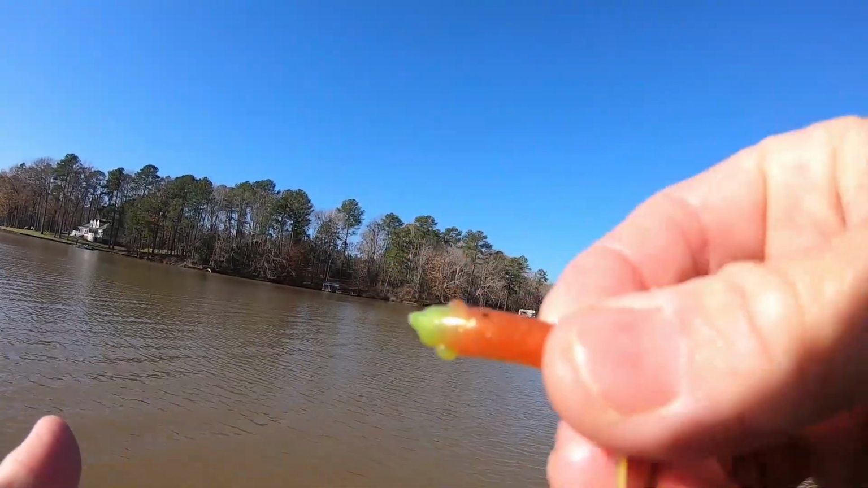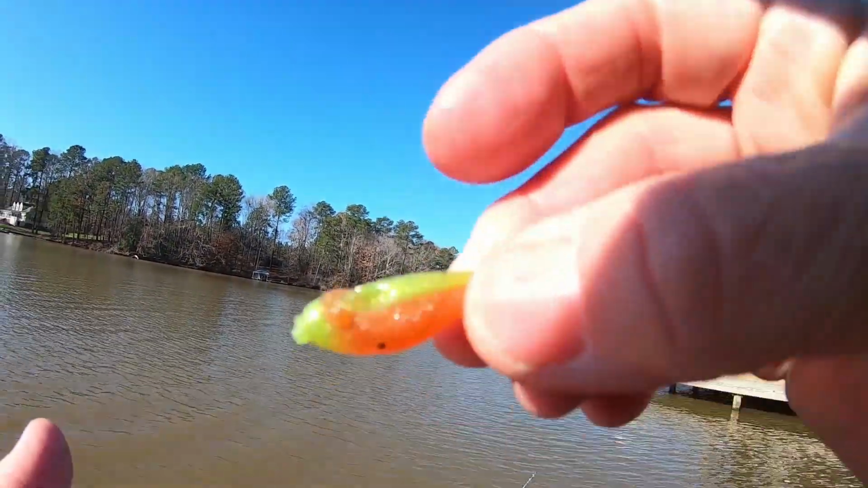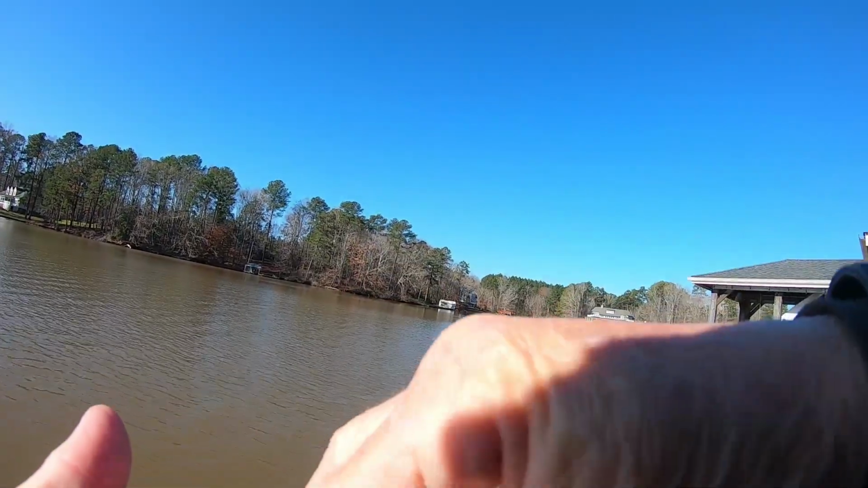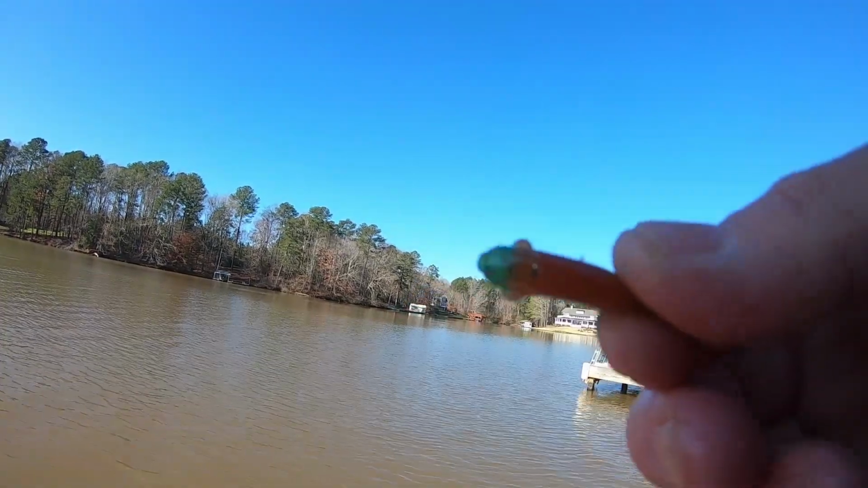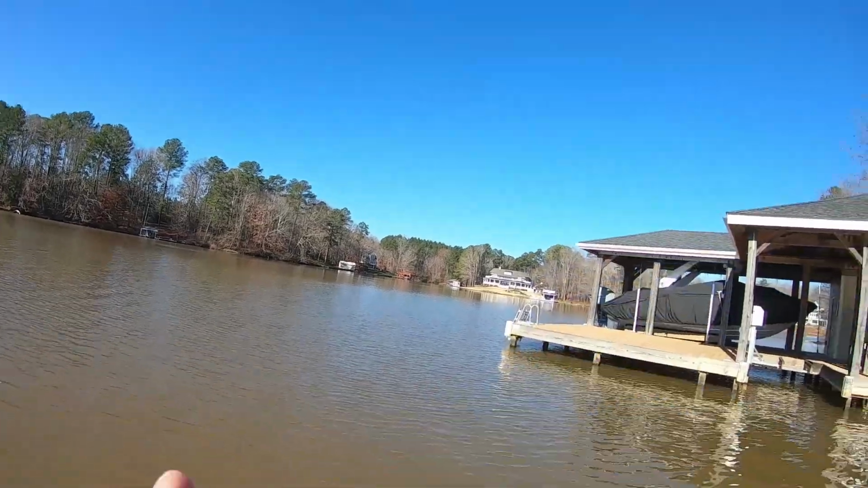This one, y'all haven't seen this one yet. This on Pour to Catch or anywhere. This is supposed to be chartreuse back, orange belly. You can see it's orange on his nose. This one's supposed to be watermelon candy and orange. See how it's orange up on the back? And I call them the Misfits.